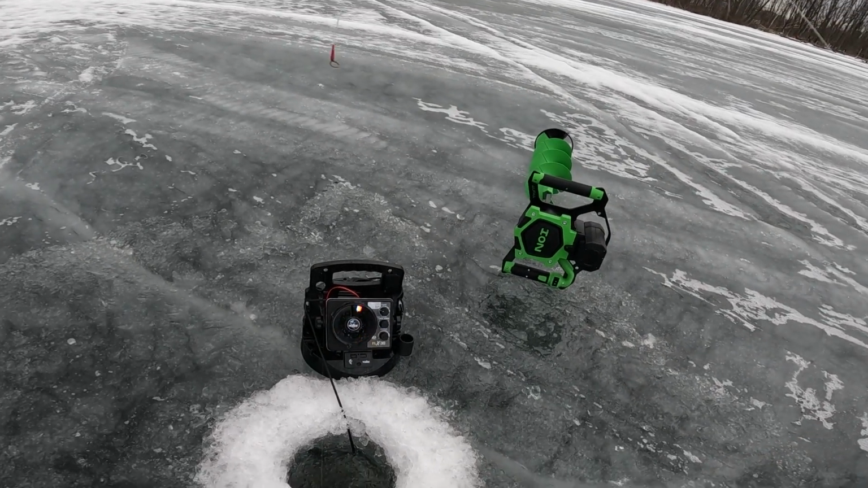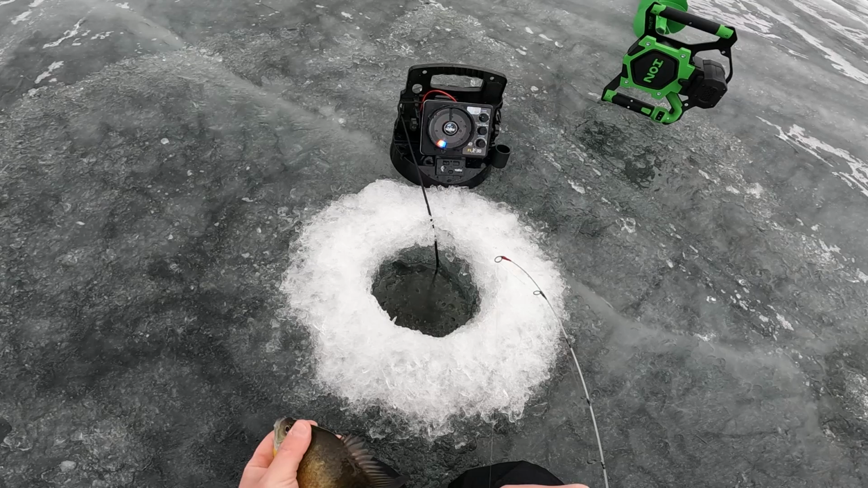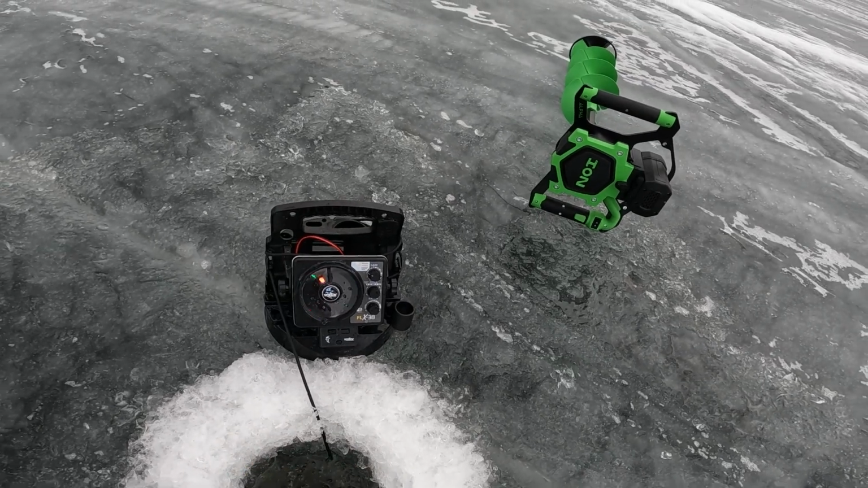Got that guy. Okay. That's a little better. A little closer to the size we're looking for. Nice bluegill. I'll go ahead and let him go. There's a giant school down there, and I want to stay on top of him.